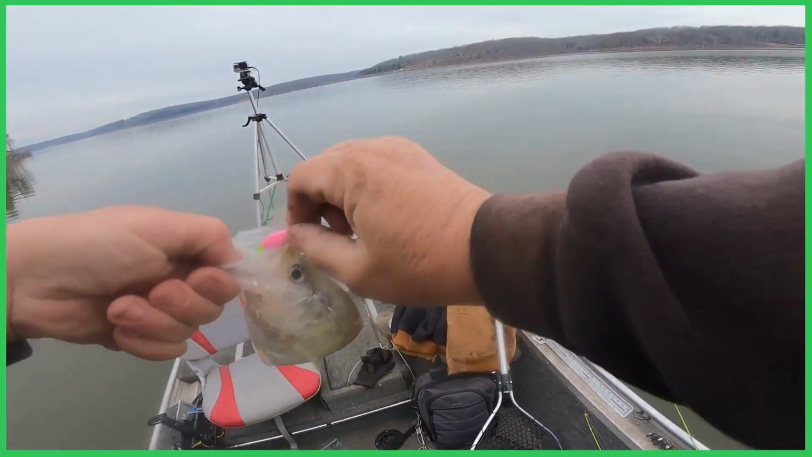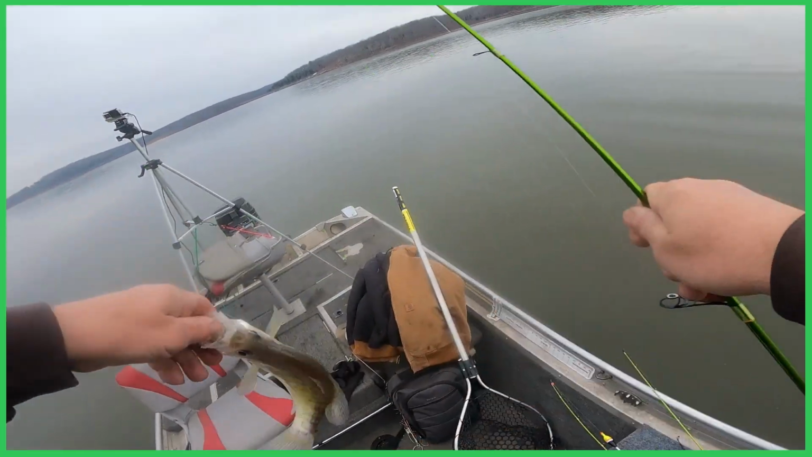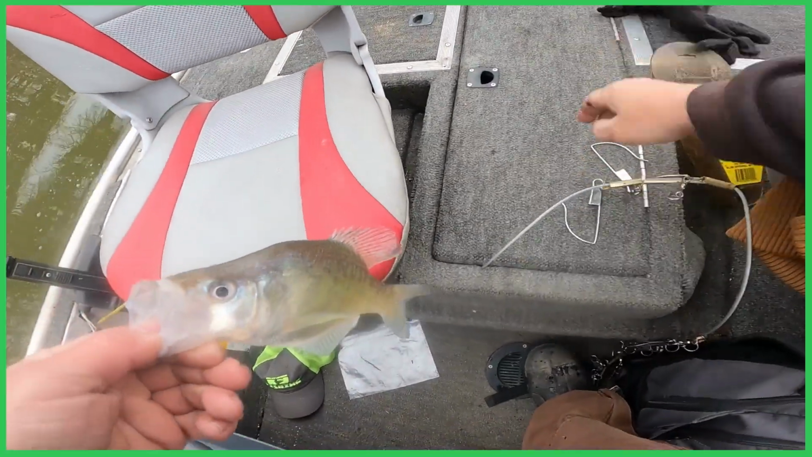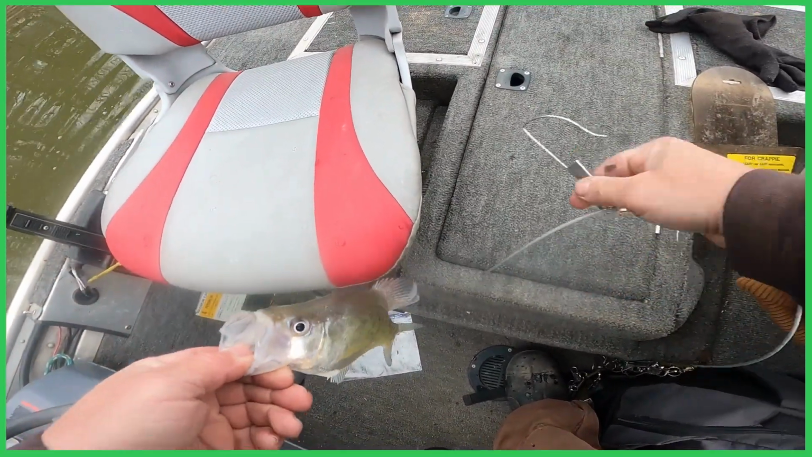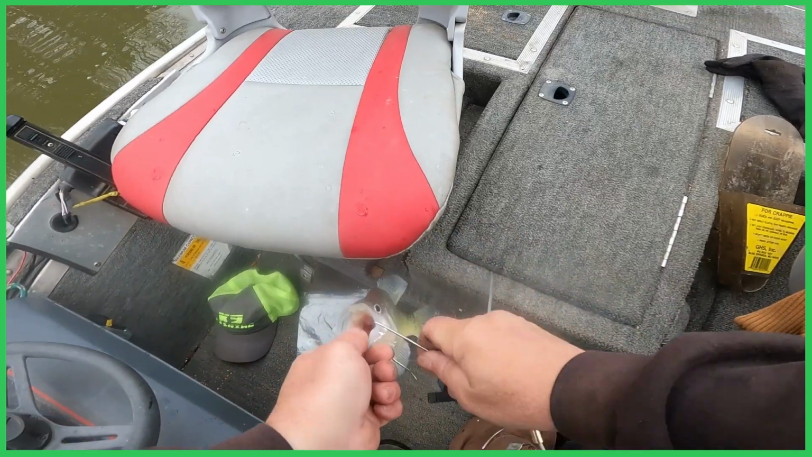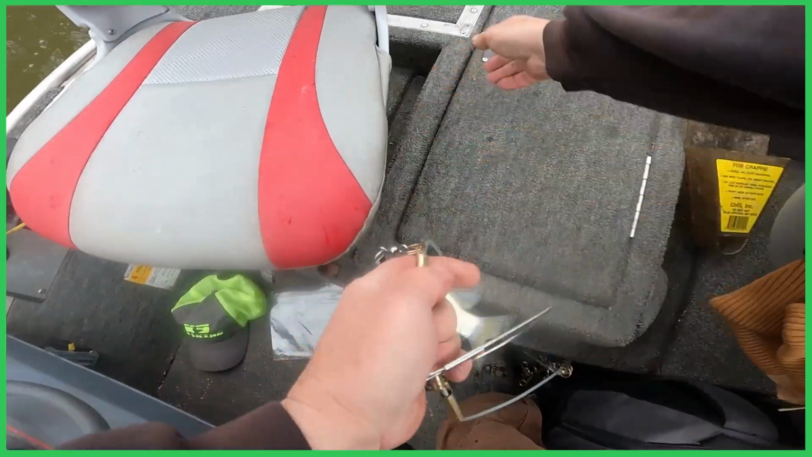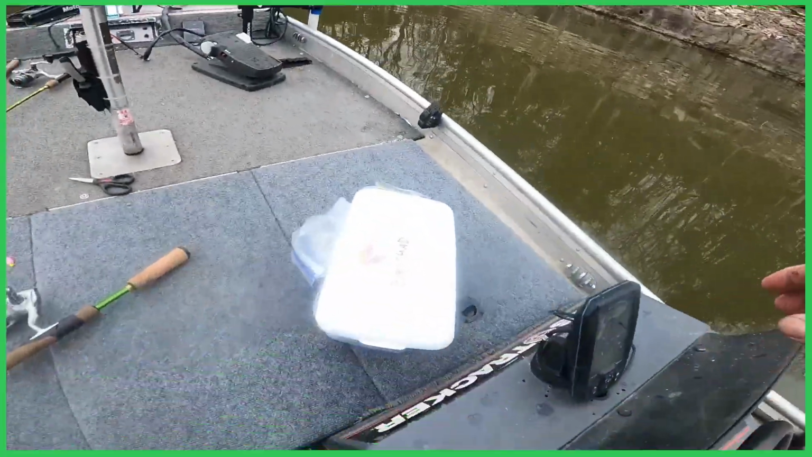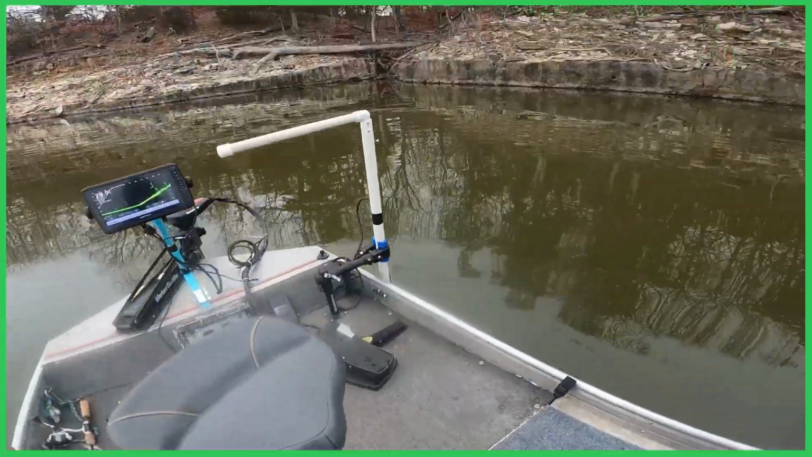And be another Pomme keeper. Well, there's number 3. We're definitely not tearing it up, but we're catching some fish.